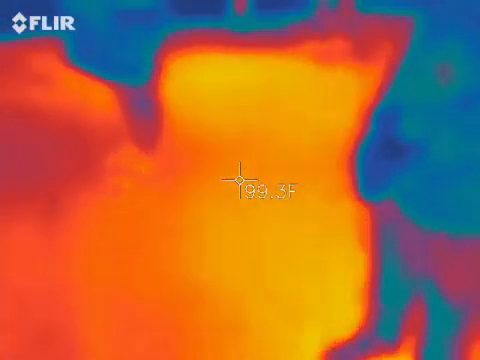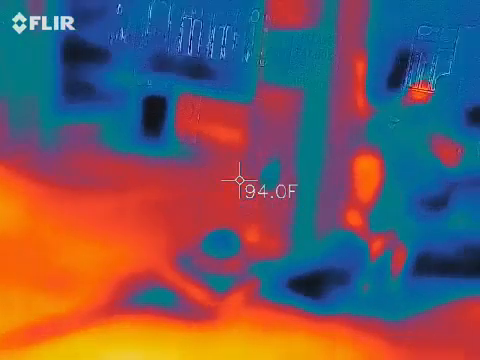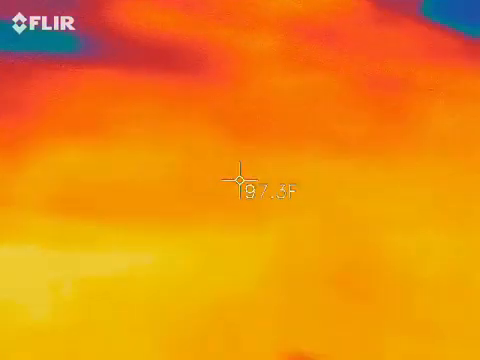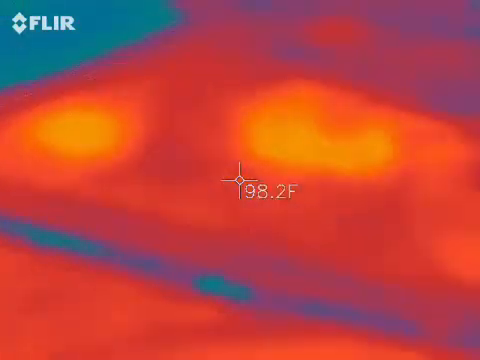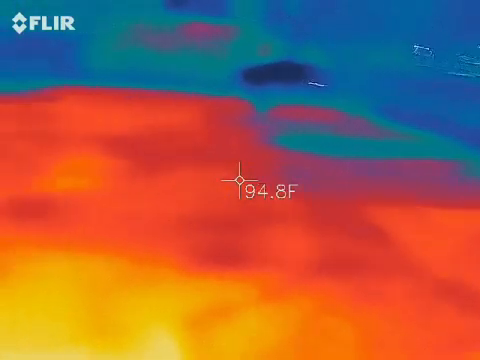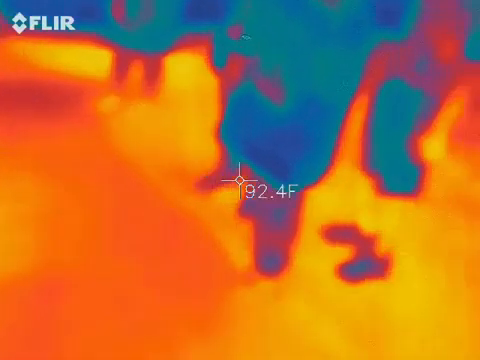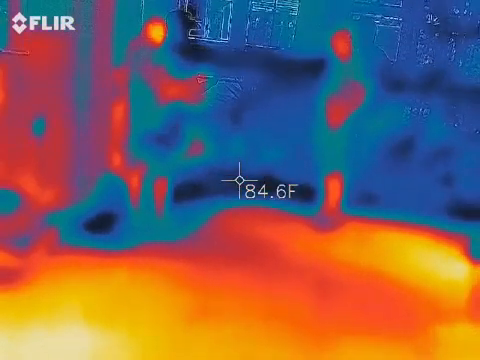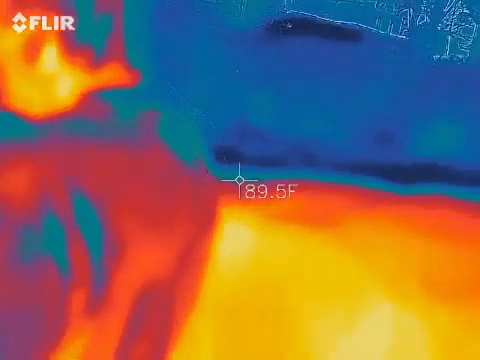So we'll be going during March 11th. What street is this here?